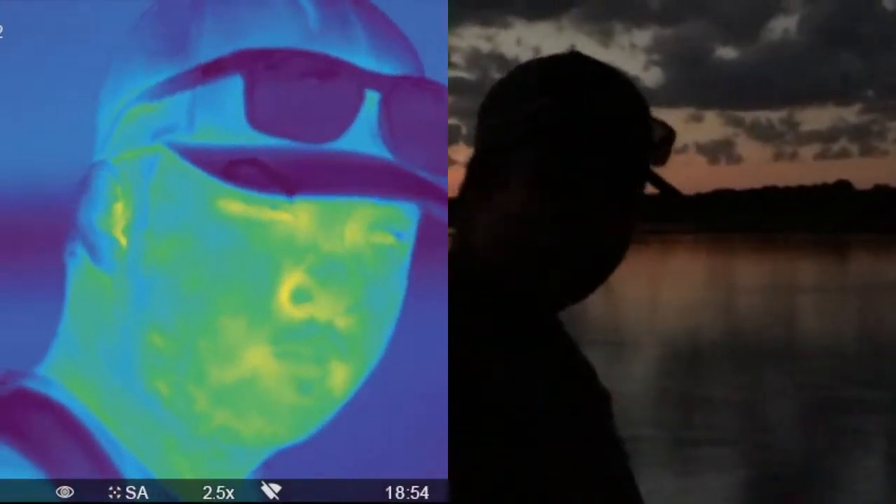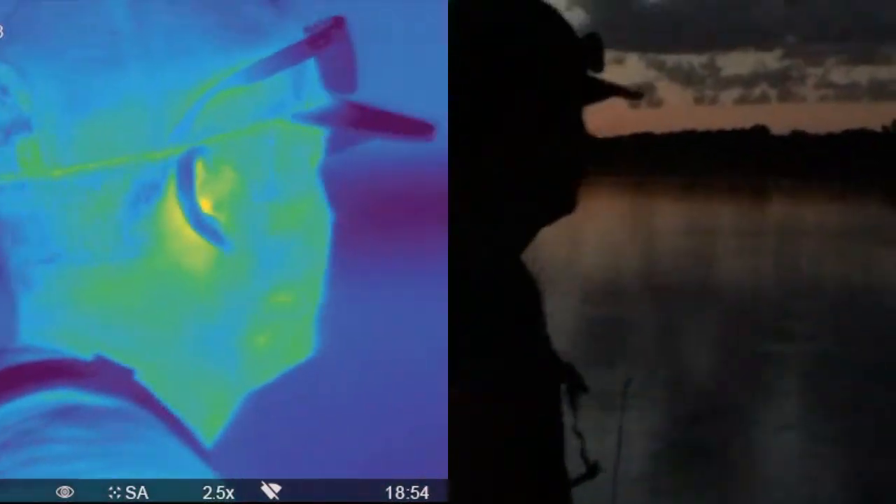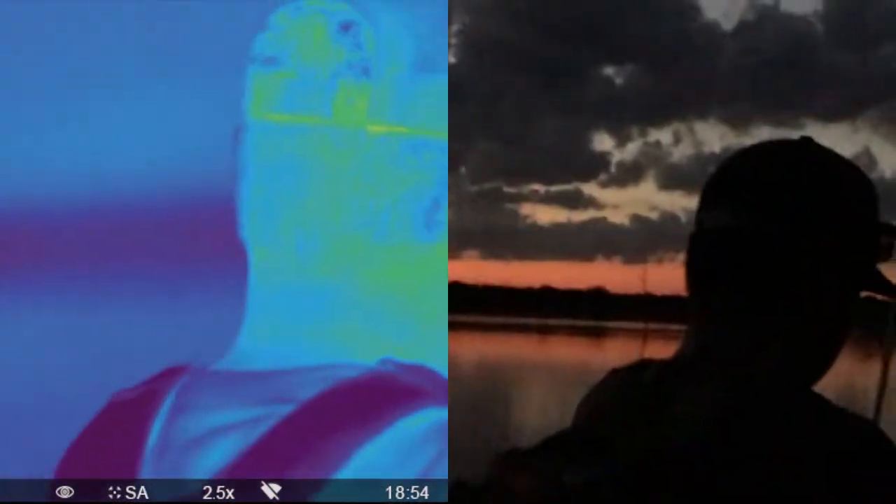All right, let's cover a couple of items. This is actually very, very good for seeing things in complete darkness. It can be total darkness, and as long as something is giving off heat, you can see the difference between heat and cold and all the derivations in between. So yes, you do see in total darkness. There you go. So it's pretty dark, and where you can't see people very well, you can see them with this.